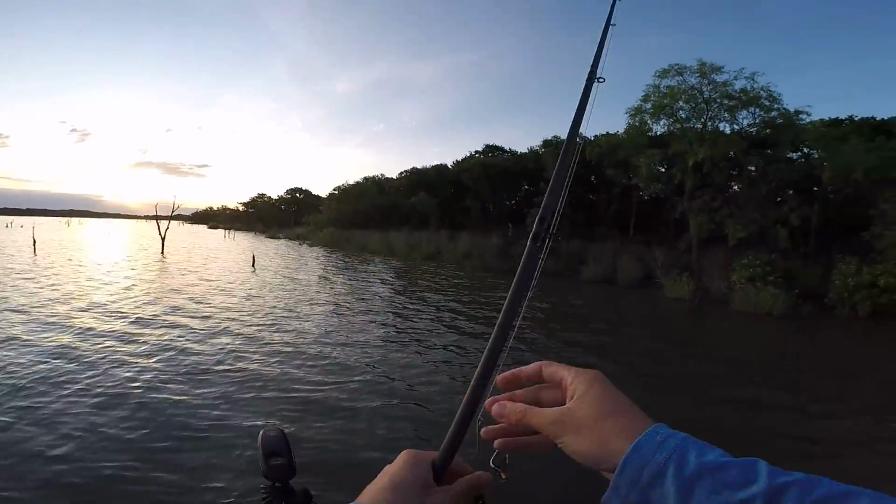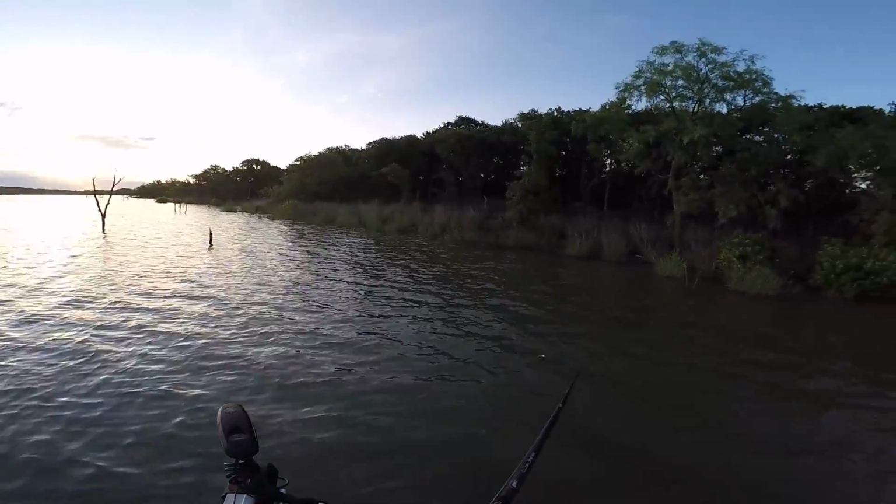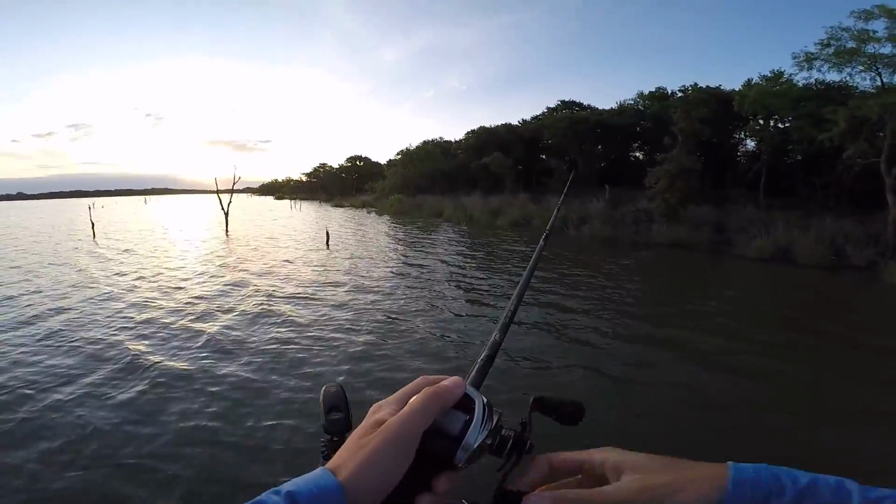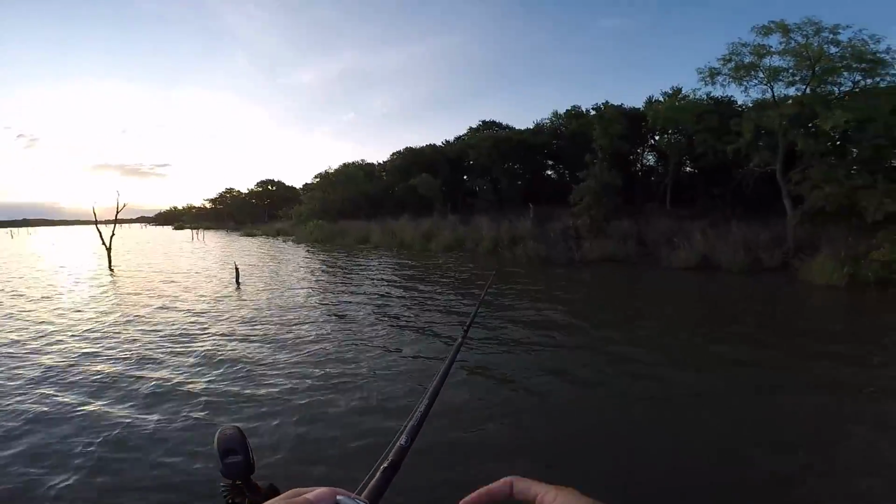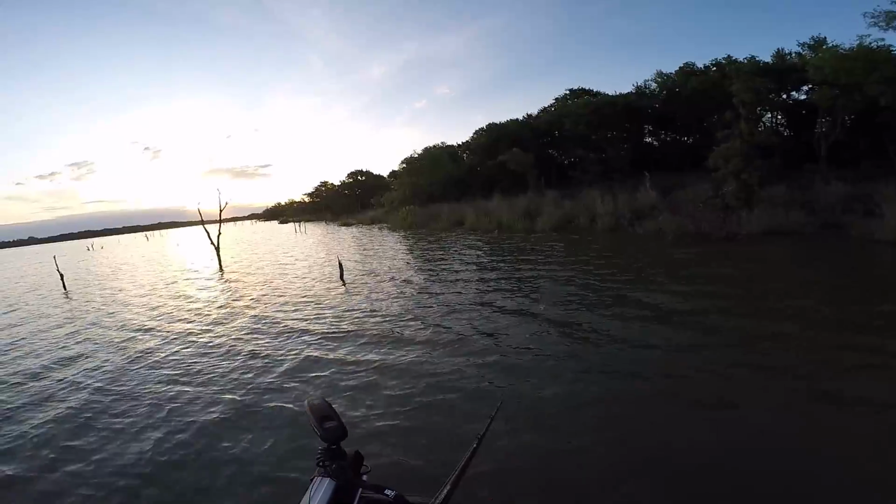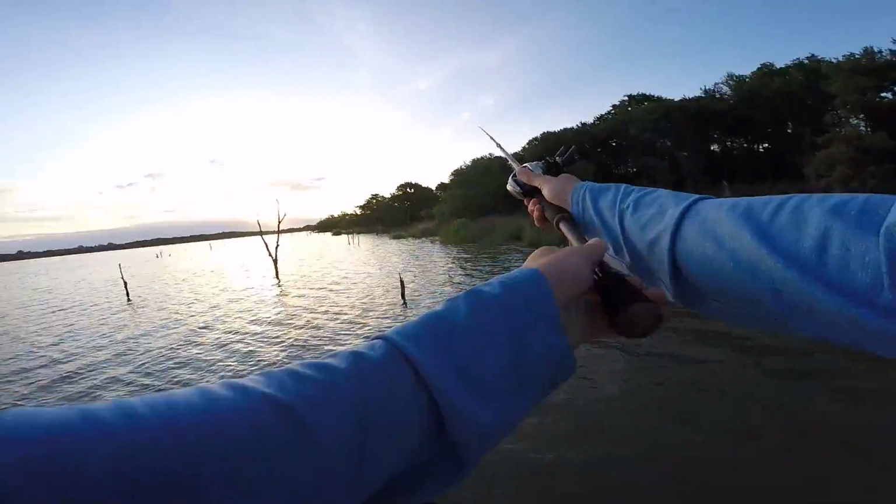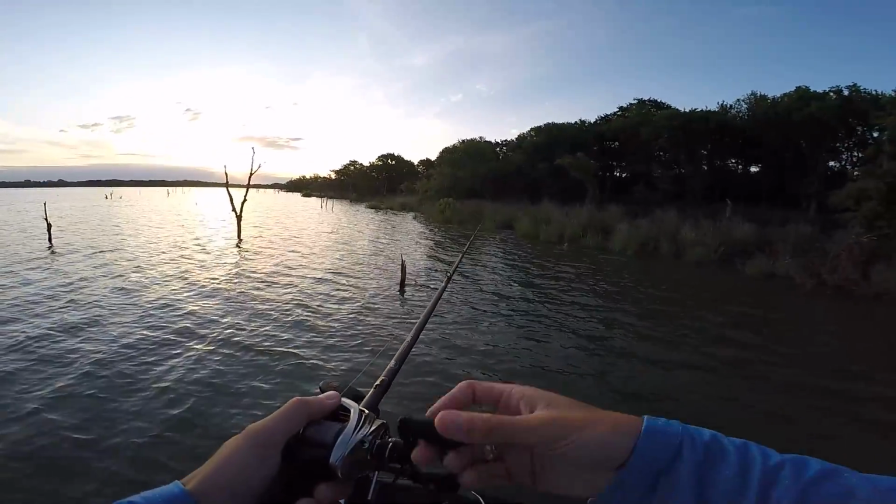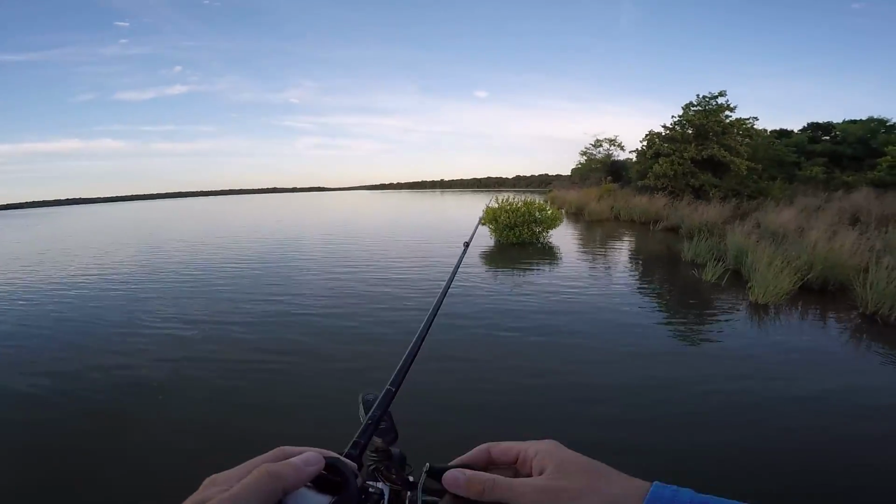Kind of an interesting thing to deal with. In my experience, it either moves the fish into that cover, or they kind of stay where they were on the old water line. But that might mean that topwater is not effective, especially if the fish are on the old water line, because they're not going to be able to come up and eat it.